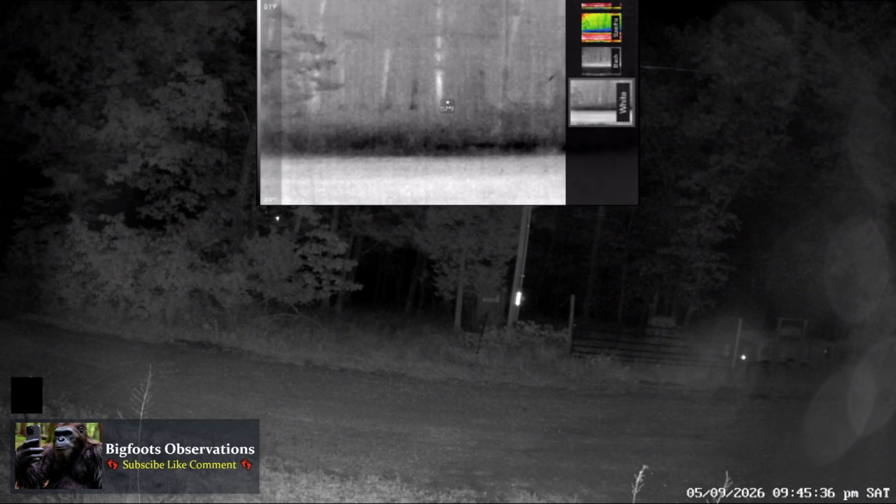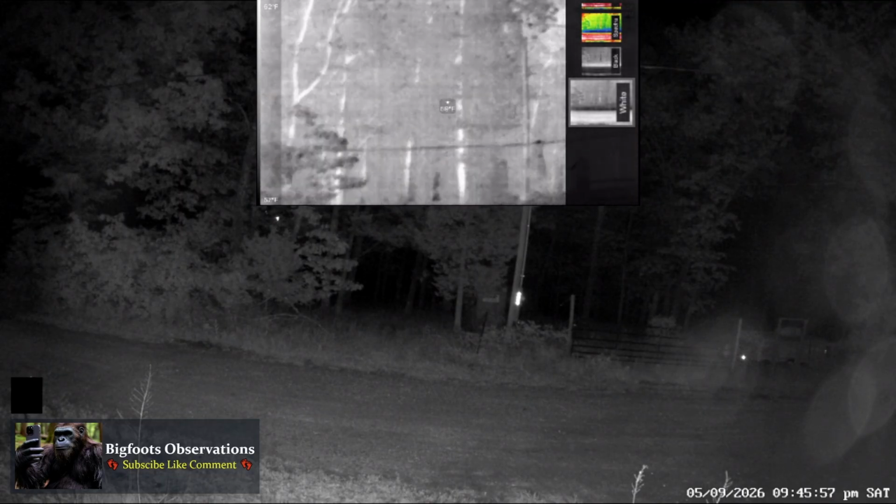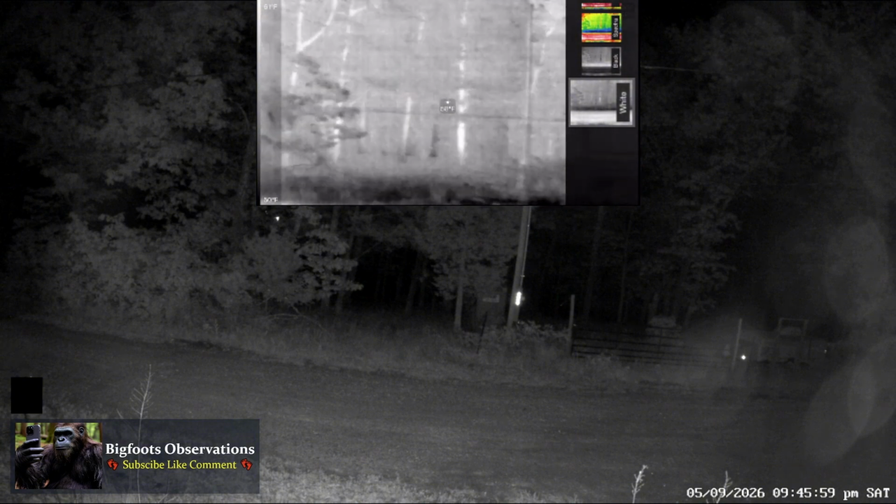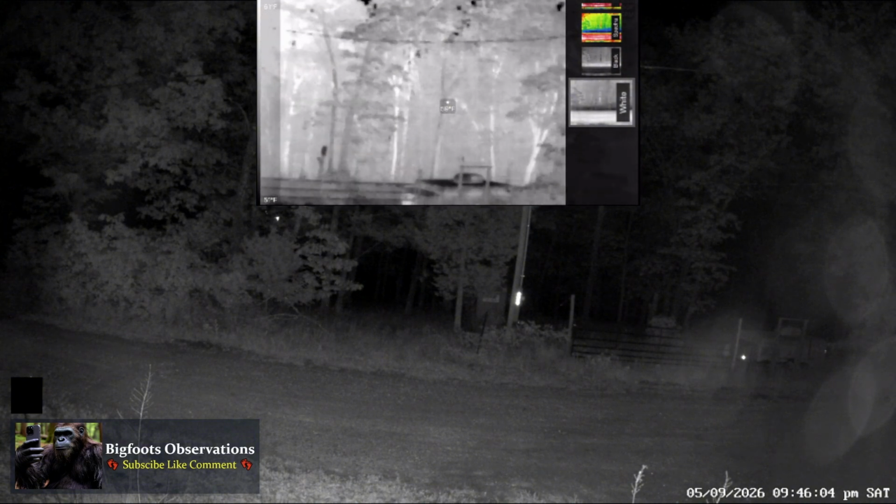So anyway, yeah, I'm just testing this out. I'll be doing this on the next live stream with the thermal camera and the infrared. Again, this is a Seek thermal, plugs right into my iPhone, and then I AirPlay it to my PC through Wi-Fi, and I have a 1 GB internet connection through Spectrum. So I don't have any issues with that.